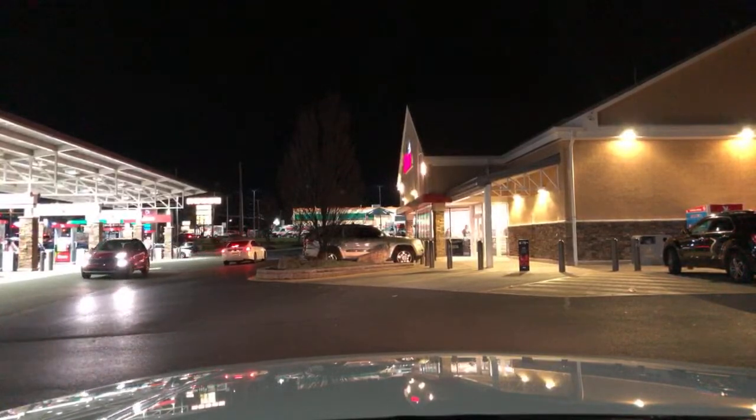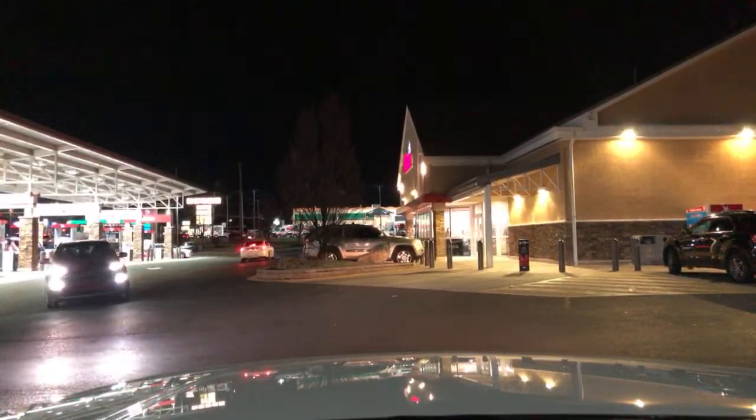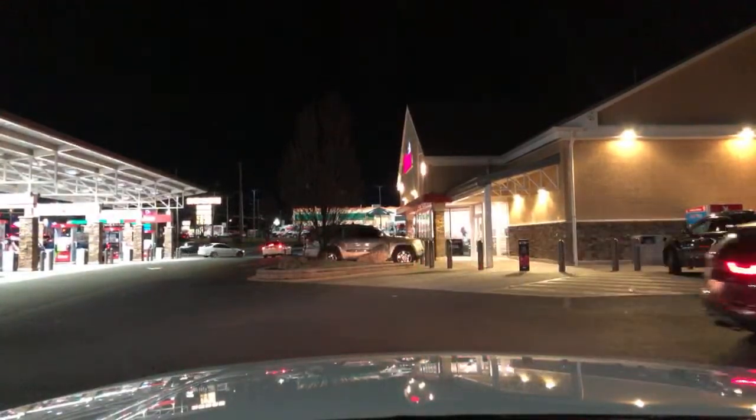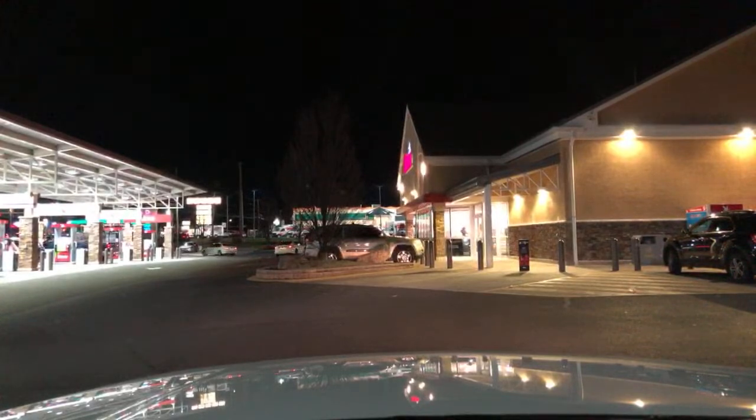There's several WPD over near the tanks. They're there now because there's nothing going on. I don't hear anything on the radio with Whitehall PD at all.